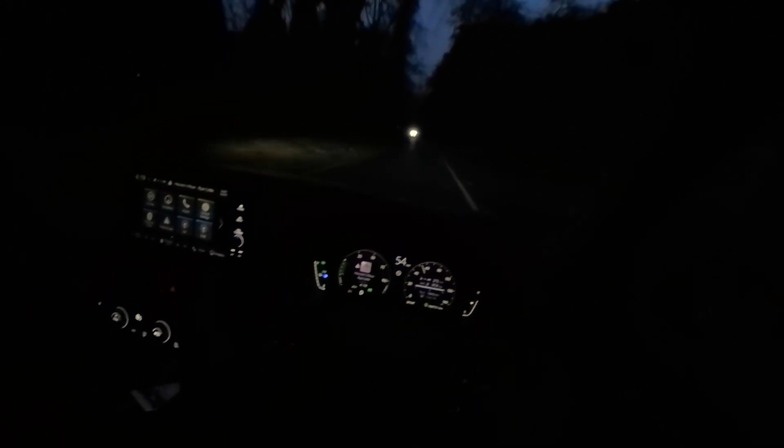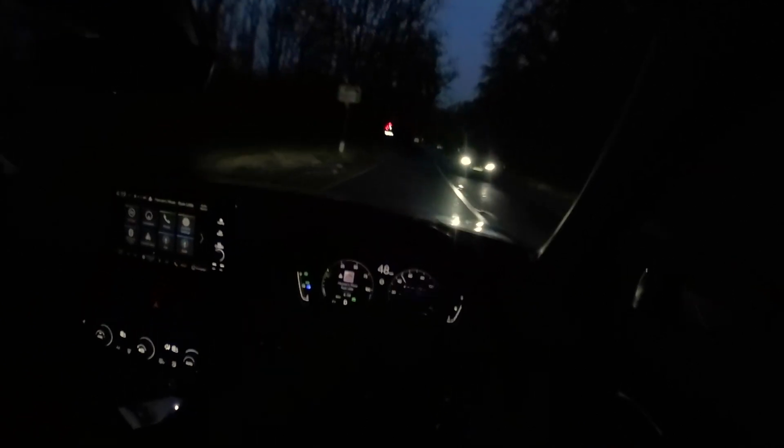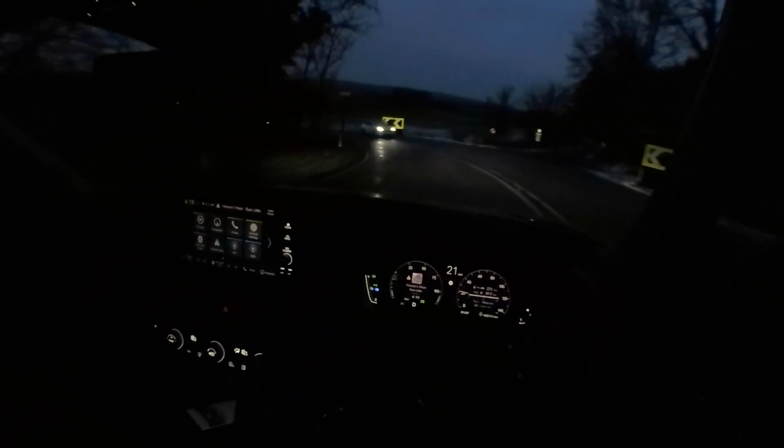Because the light is fading, hopefully you can see more of it. The Advance has got the adaptive high beam. It's kind of similar to Audi's Matrix LED headlights, so it's able to change the beam pattern, therefore you're not dazzling other road users. So for example, as you can see, it's really lighting up the roadside, well, the kerb side. I know there's no kerb there, but yeah, it's lighting it up to give you better visibility. It is a clever system.